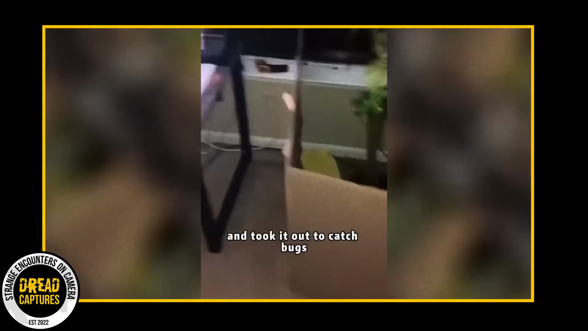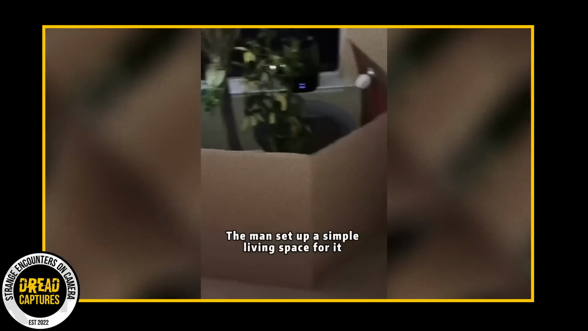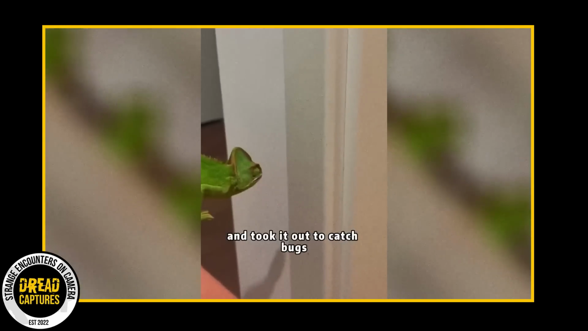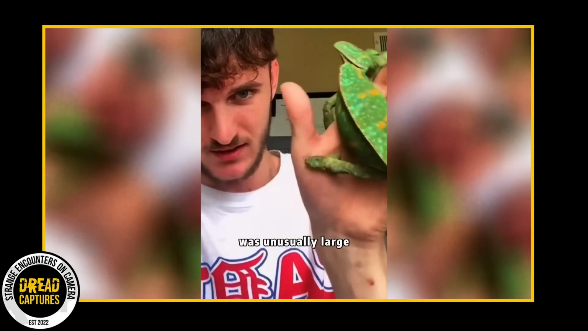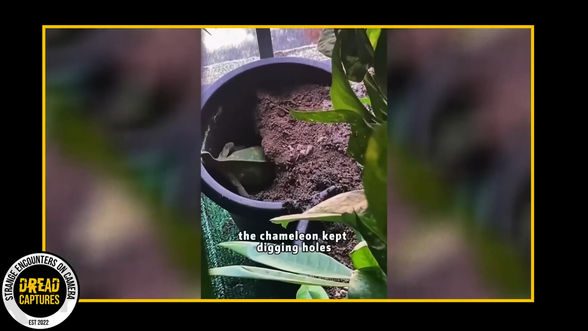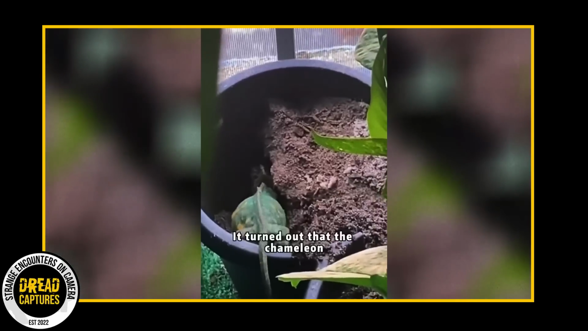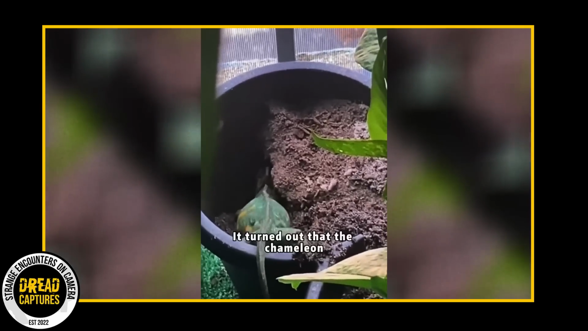He would occasionally take it outside to let it catch flies, or if any got in the house, he'd eat them right up. The man wasn't sure he was getting enough exercise because he started to notice that his belly was full. Either that or he was eating too many flies. Well, it turns out to be neither of those things, because one day the chameleon vigorously started digging a hole in a flower pot, and that was because she was about to give birth.